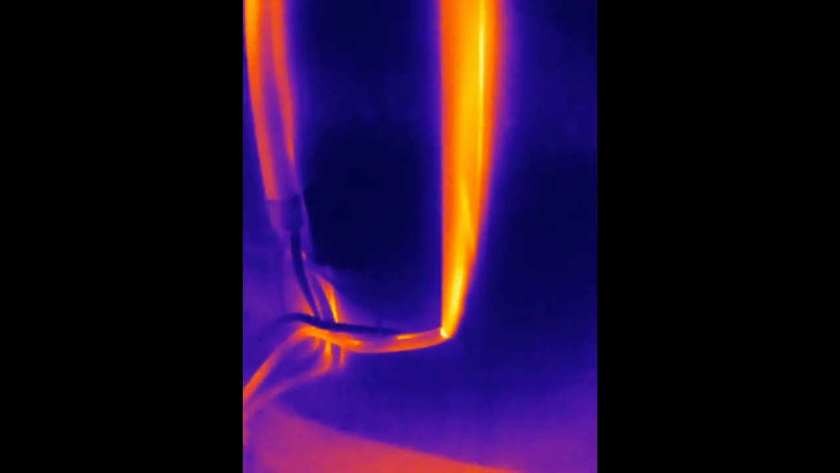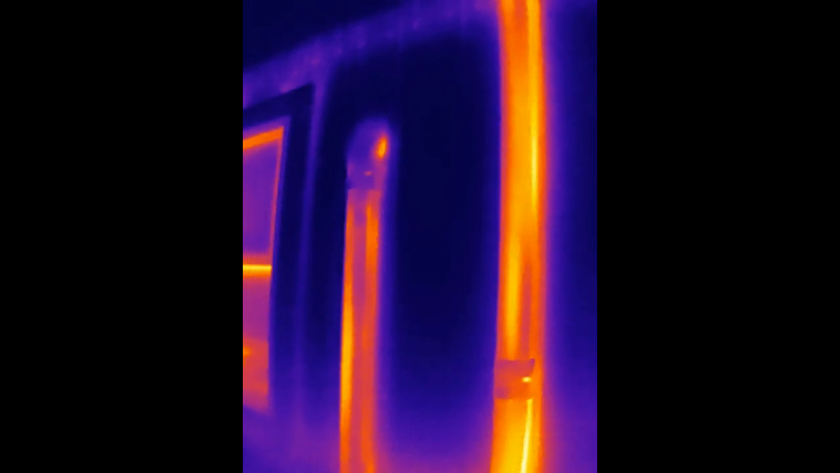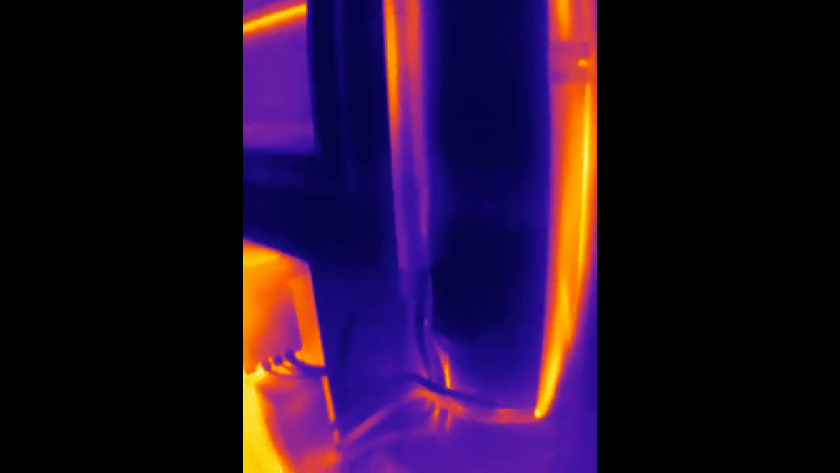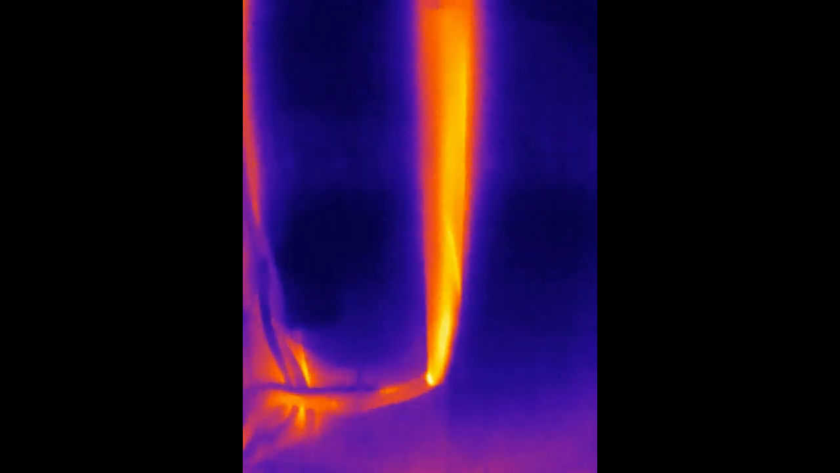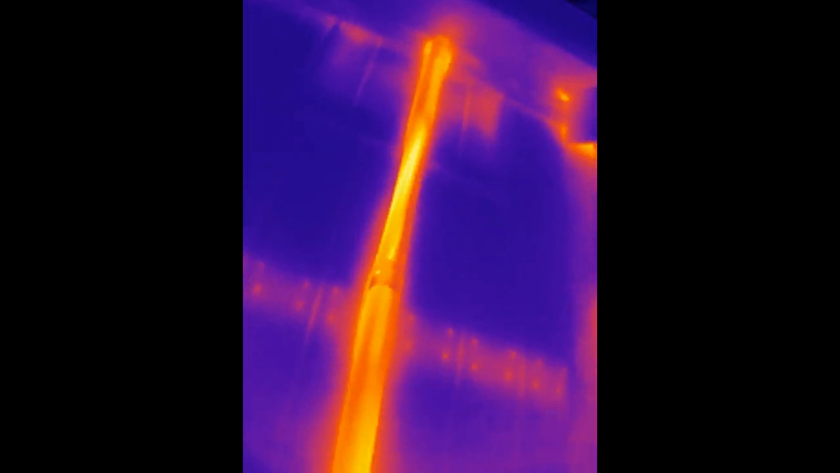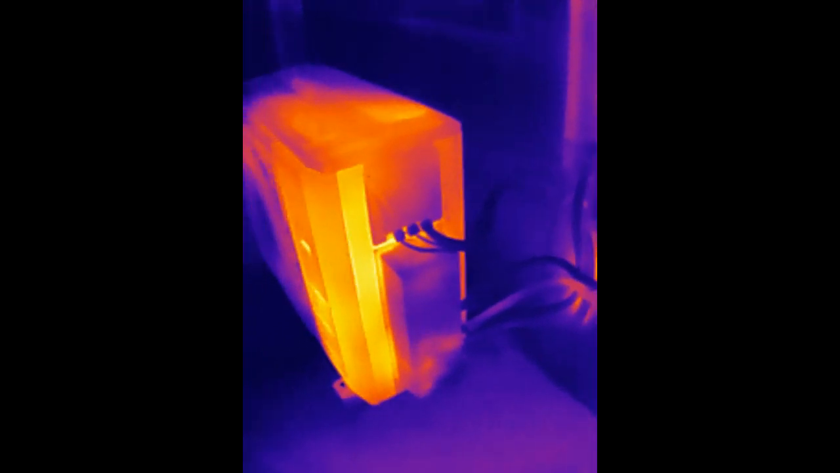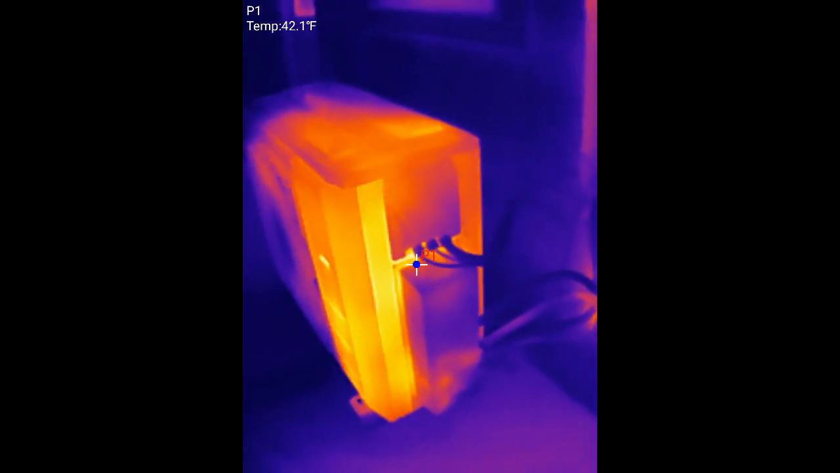You can see the coil that feeds my place cooling. One that feeds the upstairs doesn't seem to be cooling as much, but it might just be because it's a longer run, so it's not going to show as much.